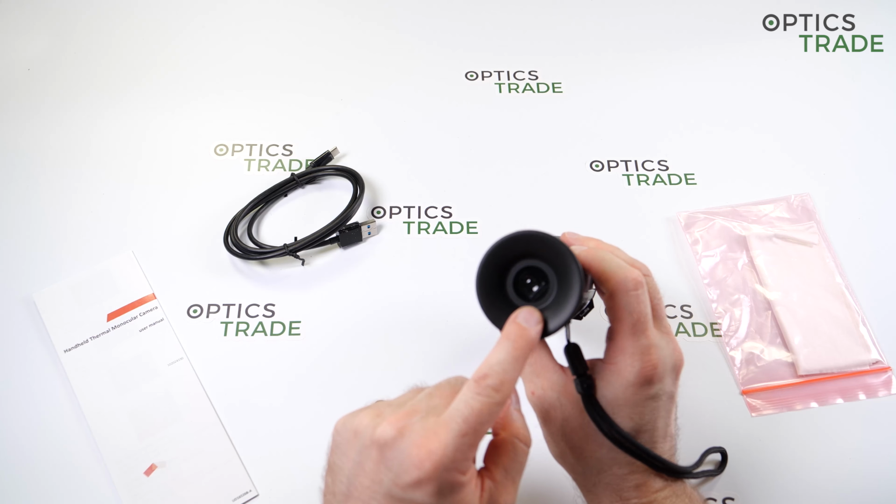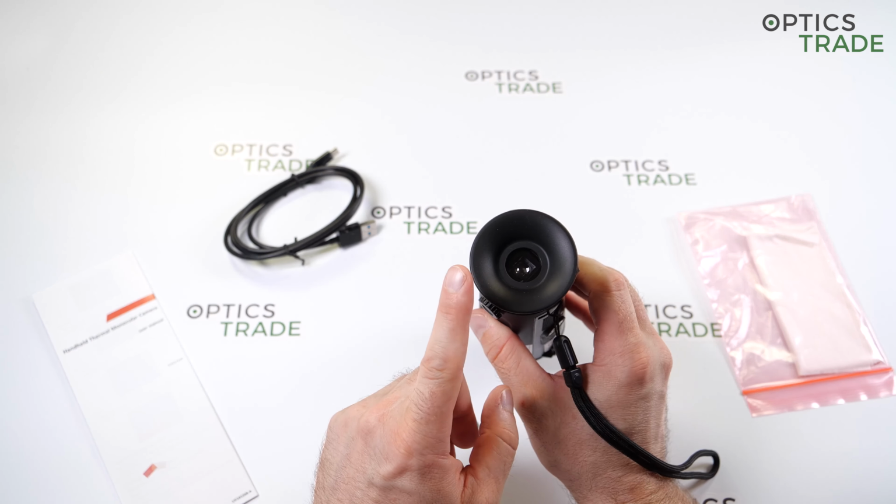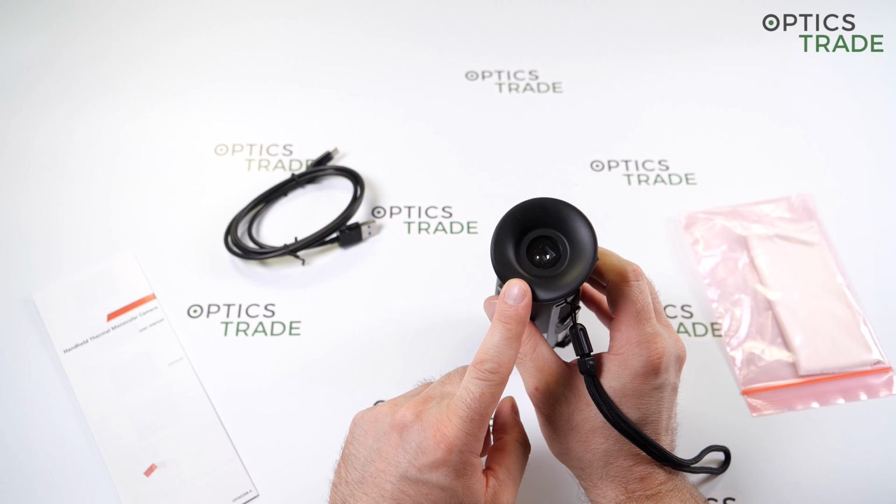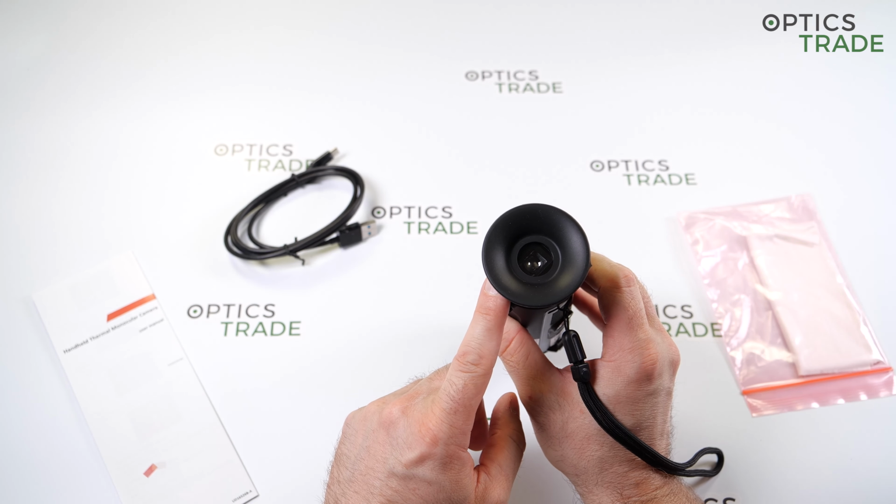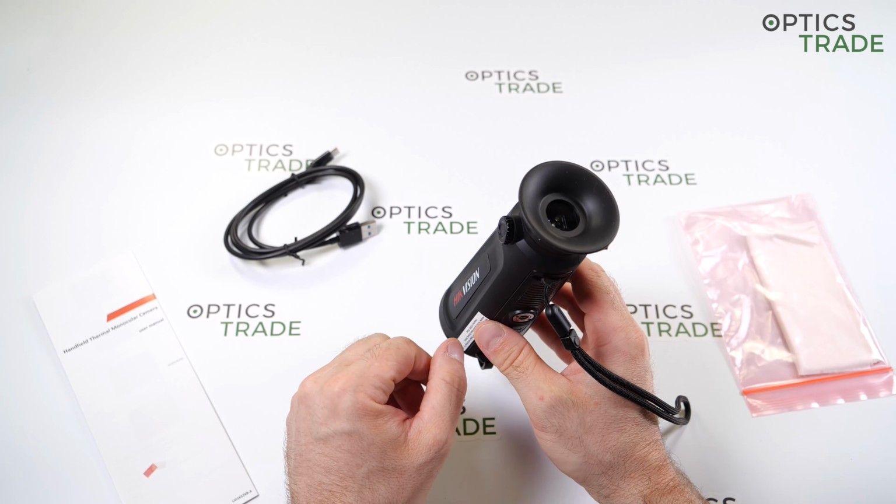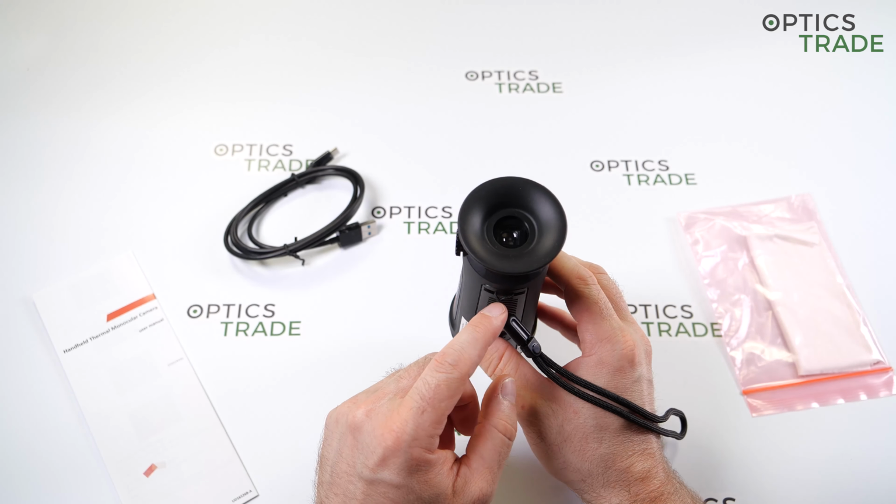The screen on the other side is LCOS type, and it has 720 by 540 pixels. A lot of details and a really great resolution for such a small device, and especially for such an affordable device.